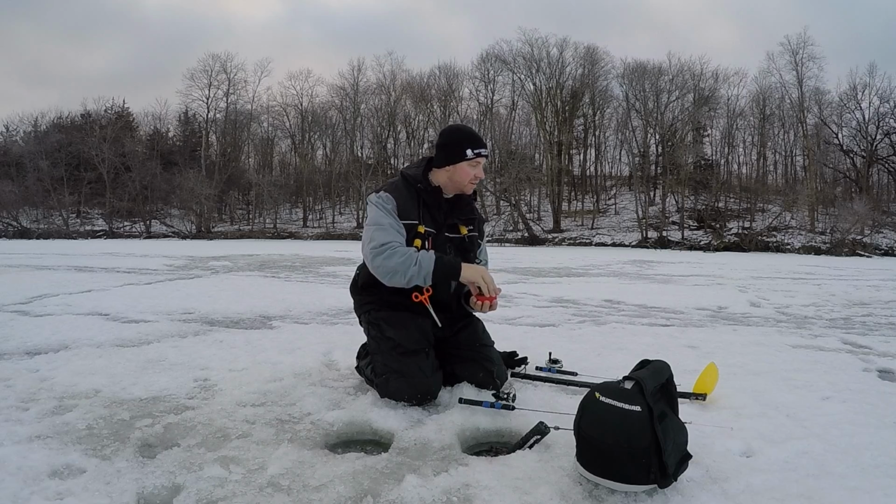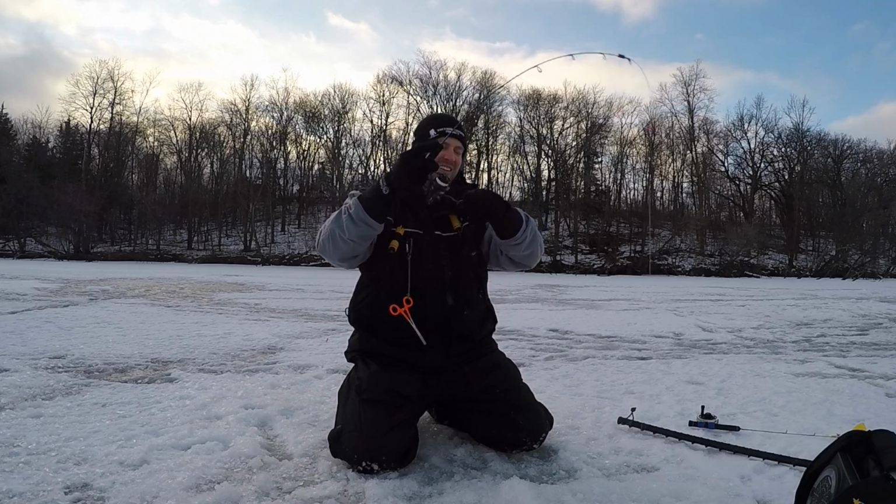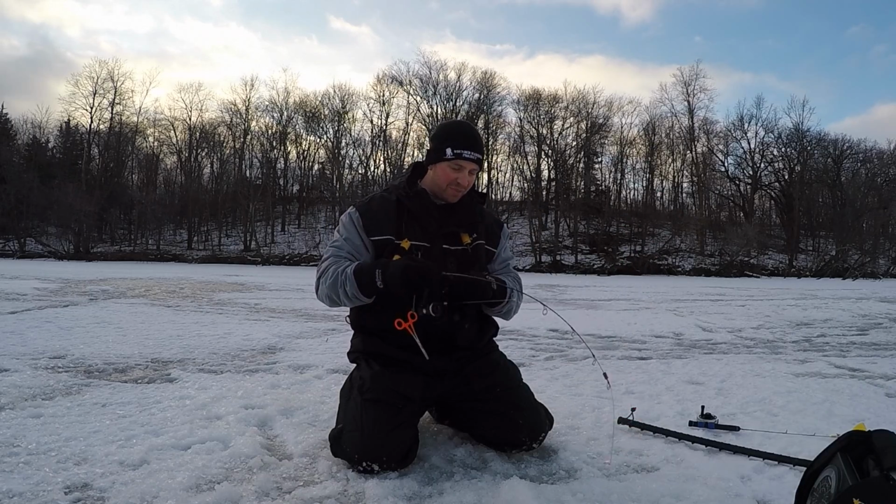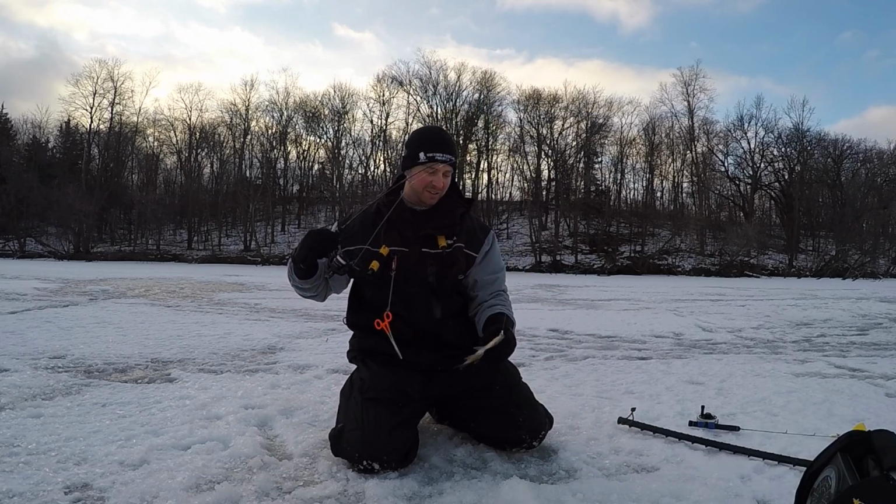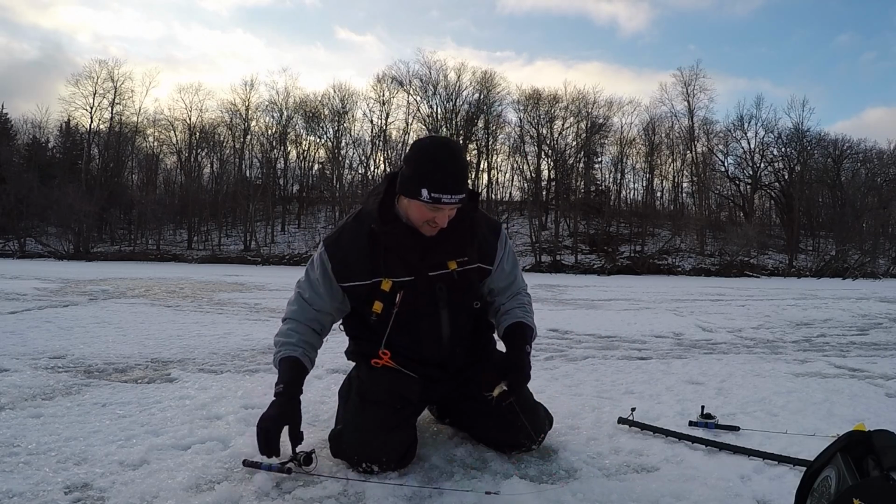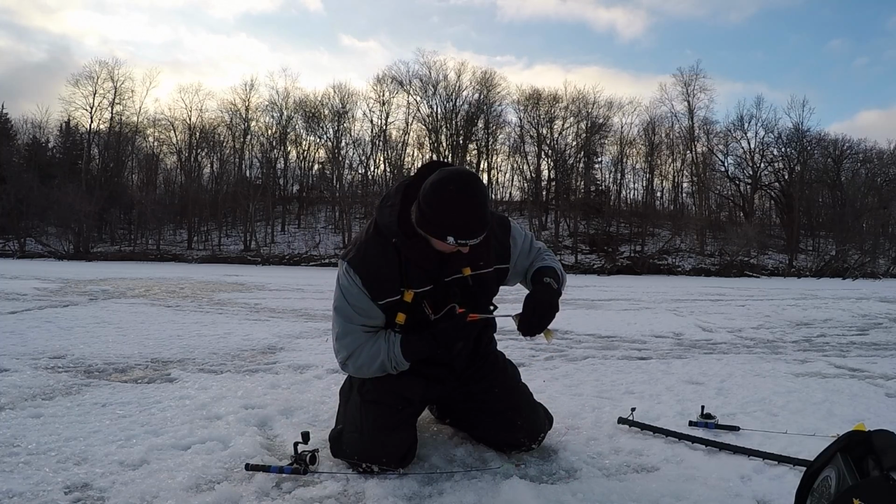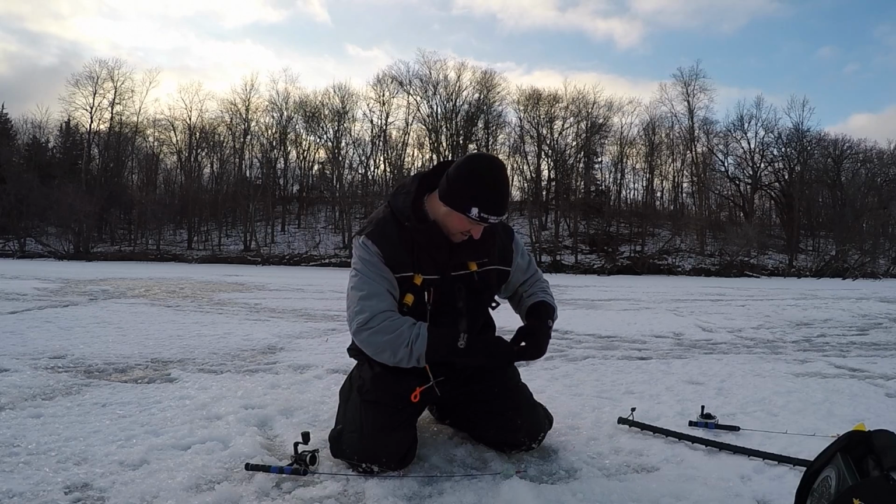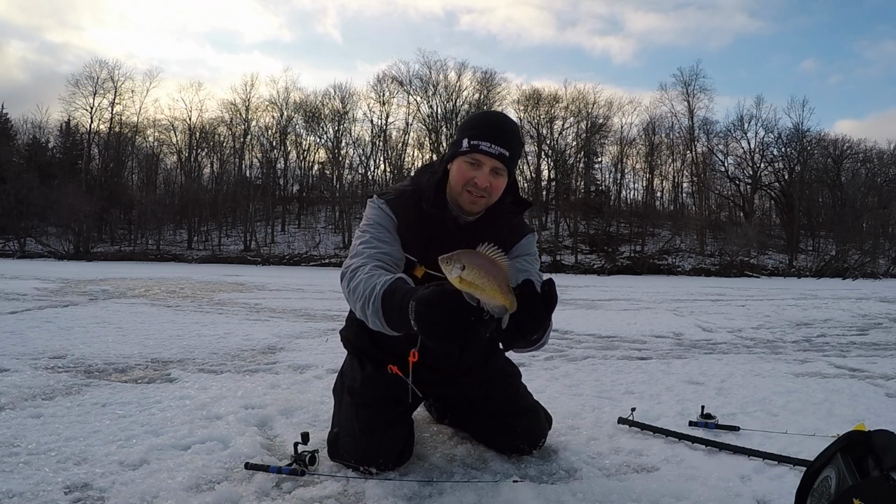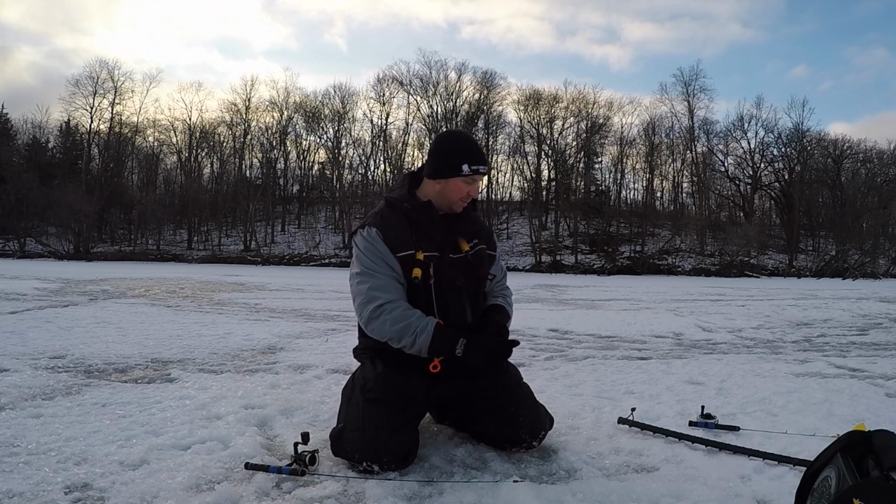Let's see if we can't find another one. Got him that time. Little gill. That might be why I missed you the first time. A little bit smaller than those crappie are. There you go. Nice little gill. Right back down he went.